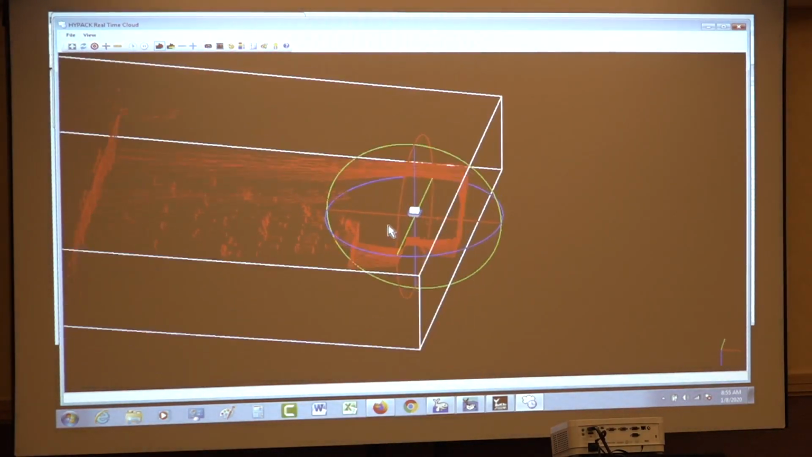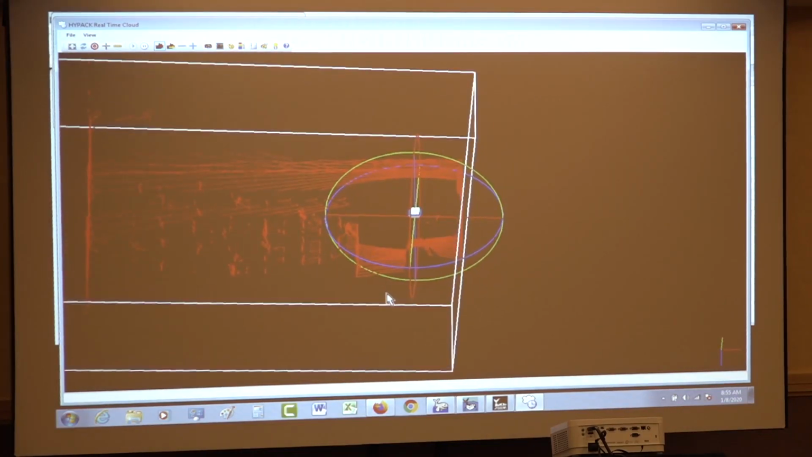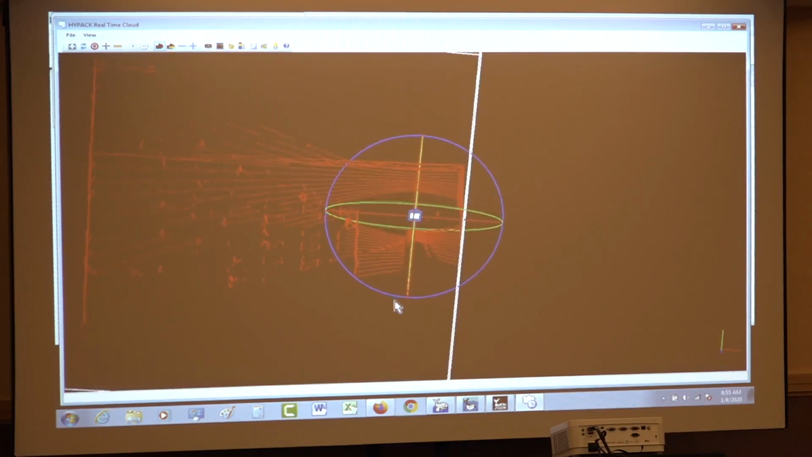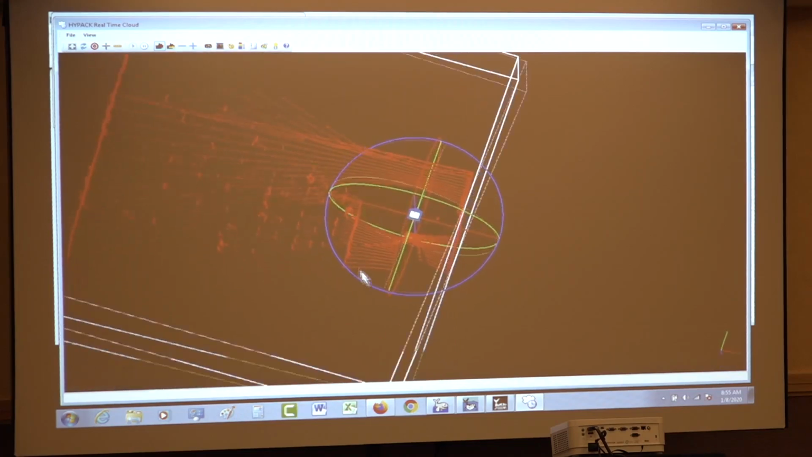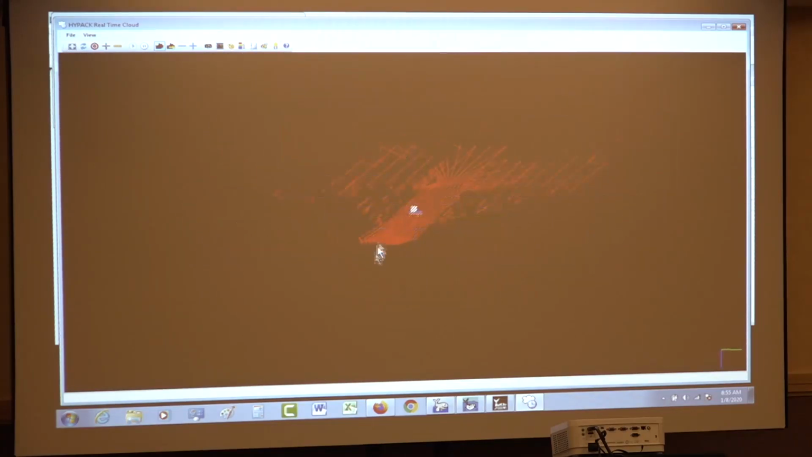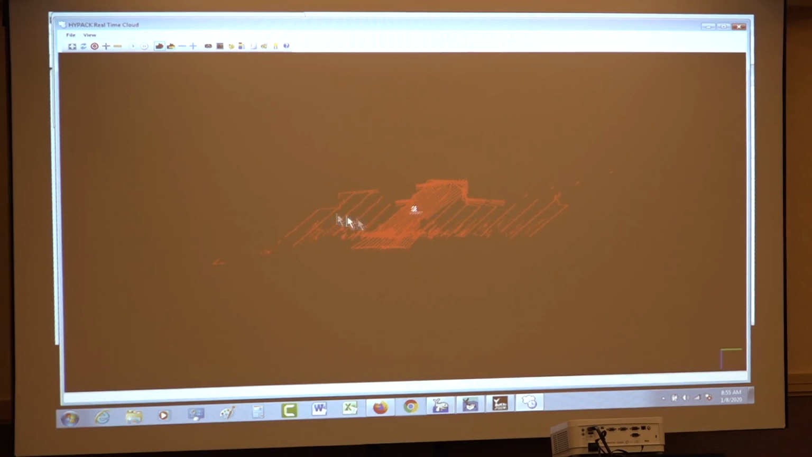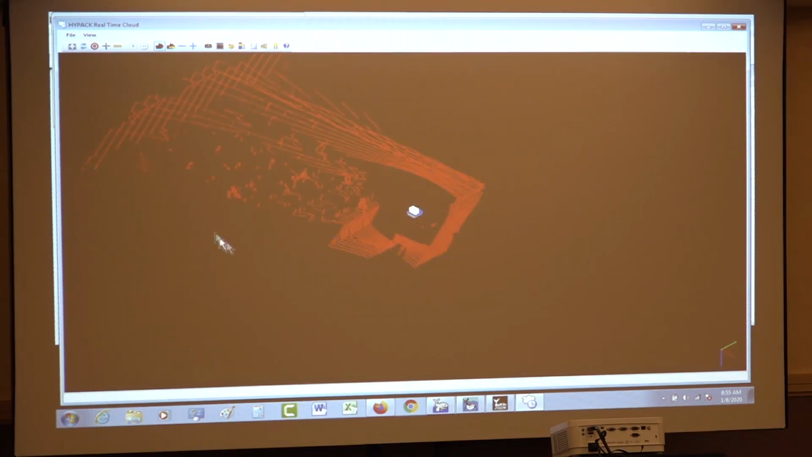So there's the laser right now, spinning 360 degrees, scanning with all 16 lasers running right now. And we can see the 45-degree tilt. And you can see how the back wall has the beams spread apart. Oh, well, hold on a second, Katie.